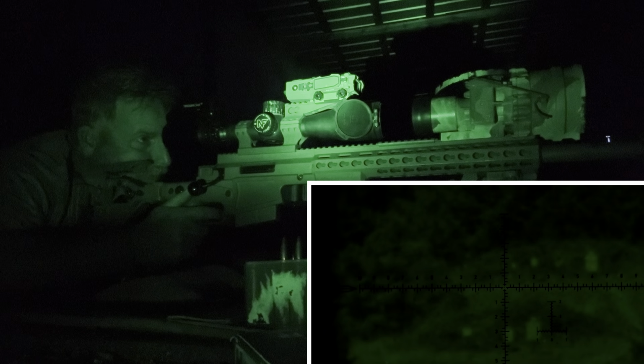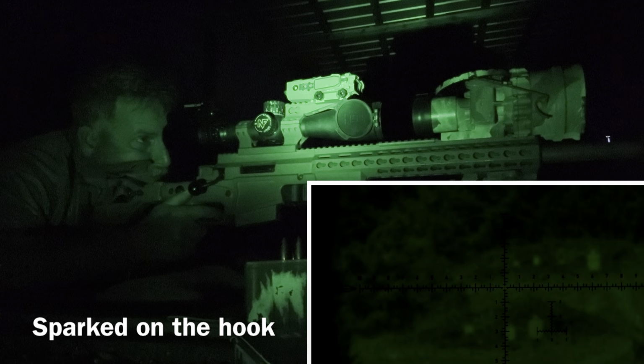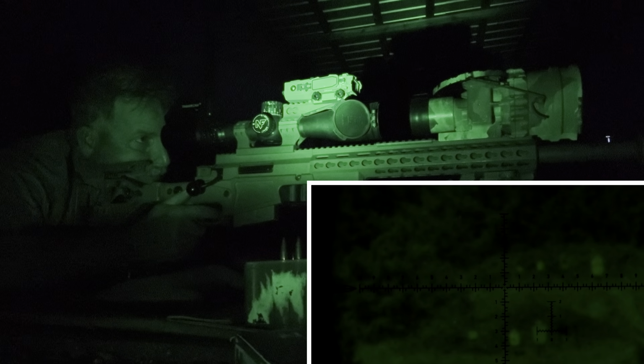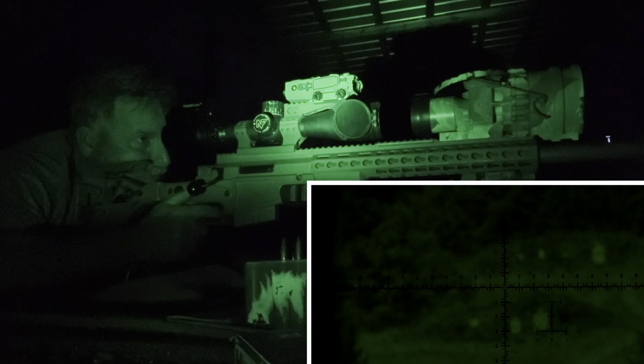I don't know if you saw that flash, but it looked a tad bit high. Okay, so I'm gonna take another one at 3.1, 3.2, see if I can't get that down more center mass, because that looked like it was up in the neck of the collarbone. Okay, that was definitely a more solid hit. That looked like it's below the line. So 3.2 looks like it's going to be good elevation for me.